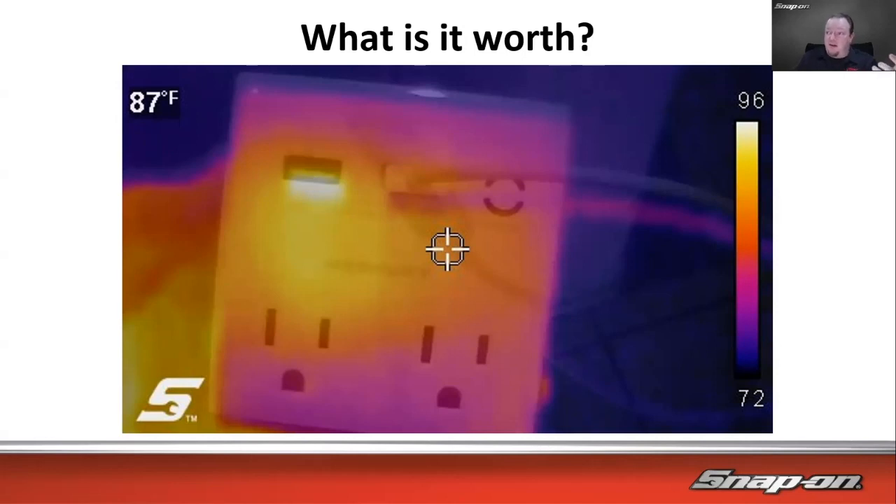So that is, what's it worth to you? What's it worth to you? If I didn't have a thermal imager, I might not have been able to find that. Might have caused some issues there down the road. So definitely a good thing he was checking with that.